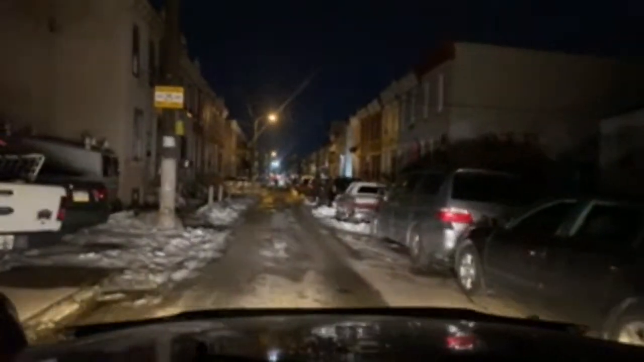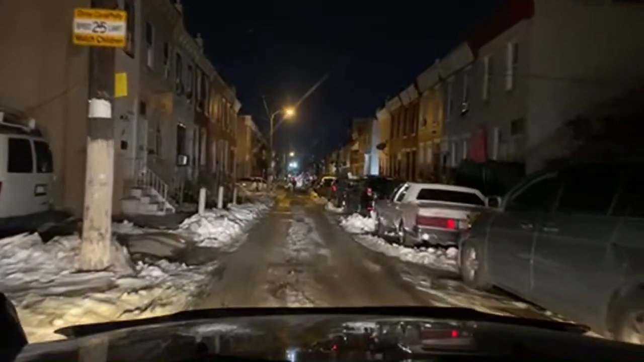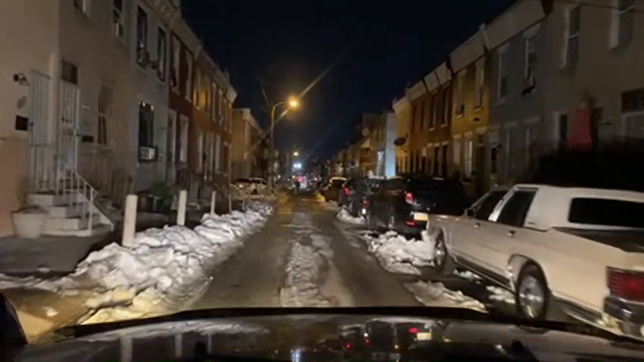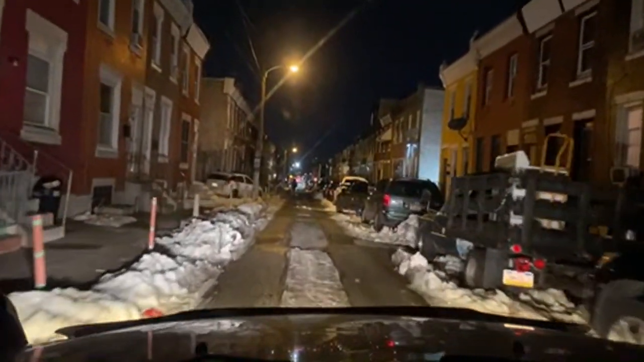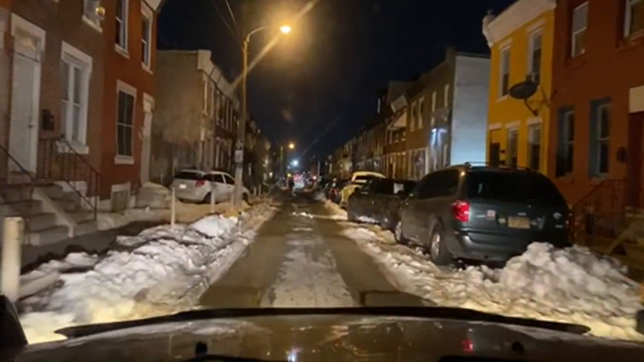We got Rob's mural right here, Mexican Rob. There's actually a rest in peace box right there on the right. See the box that's on the ground? Somebody else must have just passed away there. Wow, that sucks. All right, so we driving. Usually right up the block, it's pretty popping.